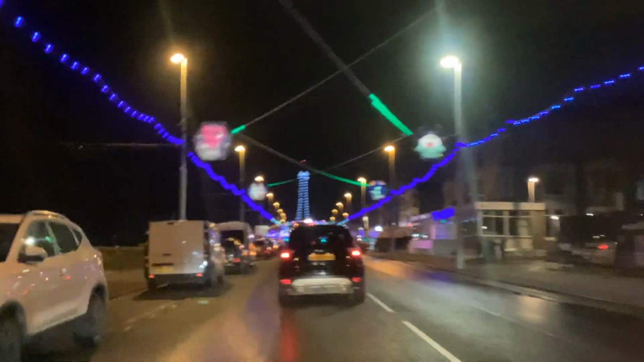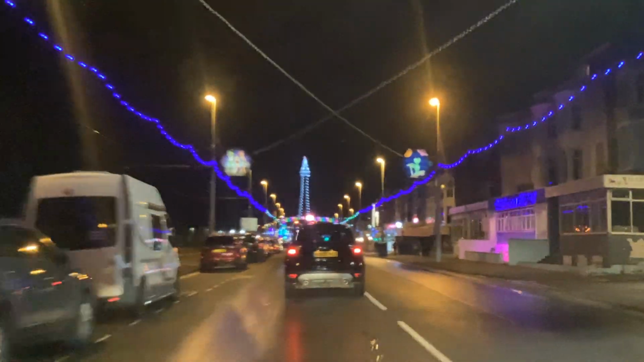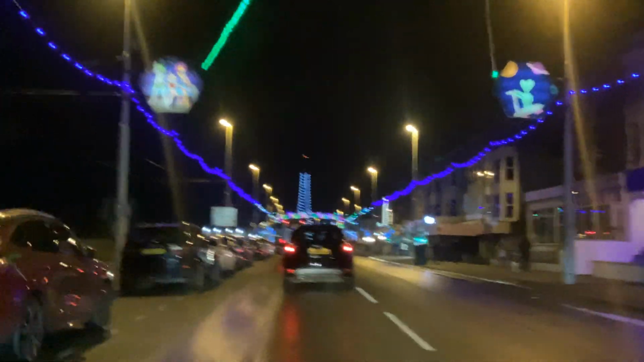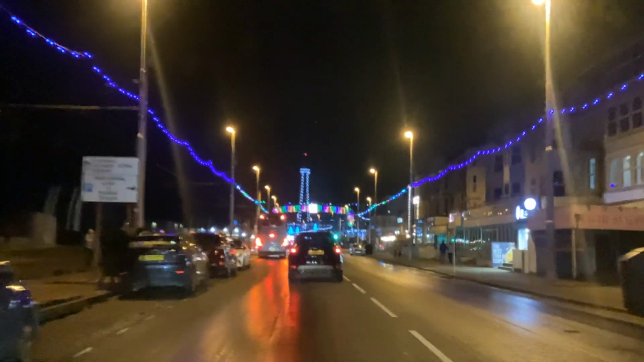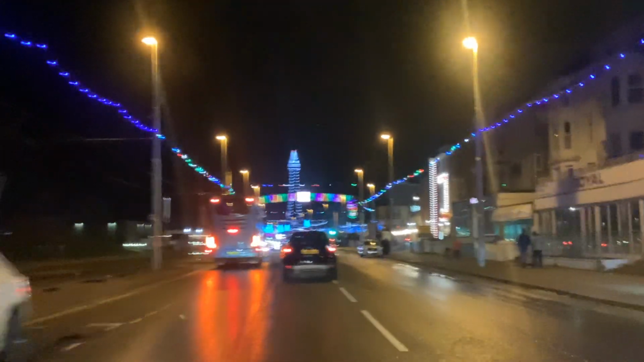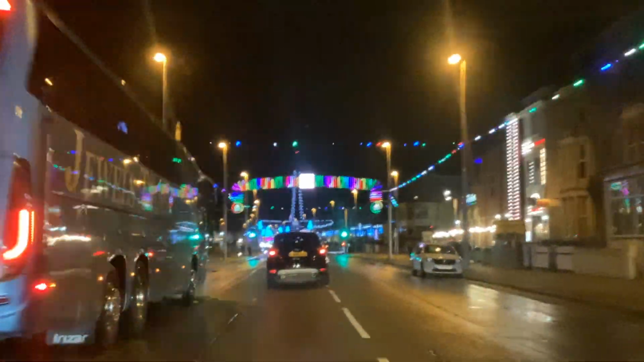It's not stopping, but we are running quite slow. I'm running at about 15 miles an hour here. I just seen a container that says smashed burgers on it. Oh good, we might speed up a little bit now that coach has pulled over.